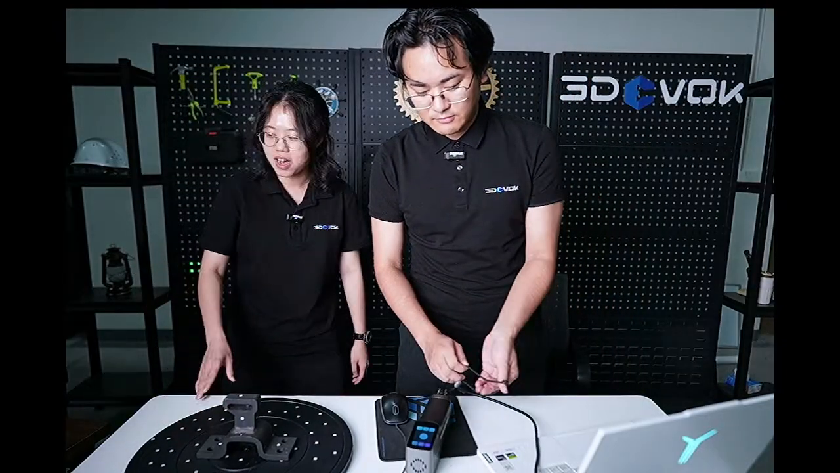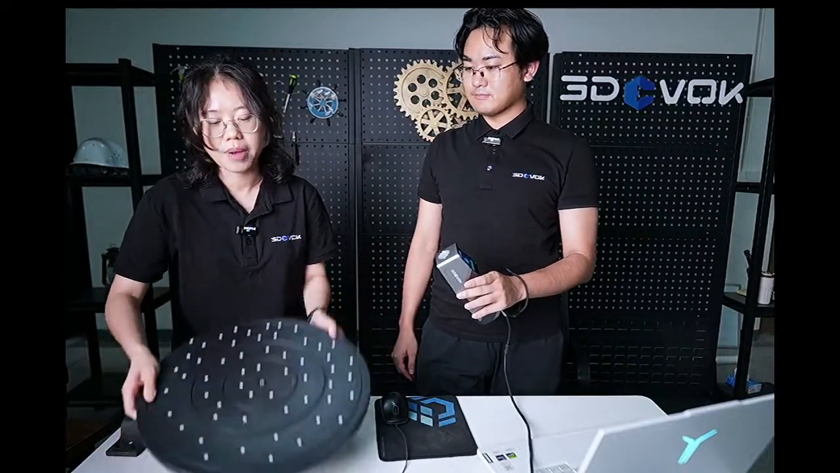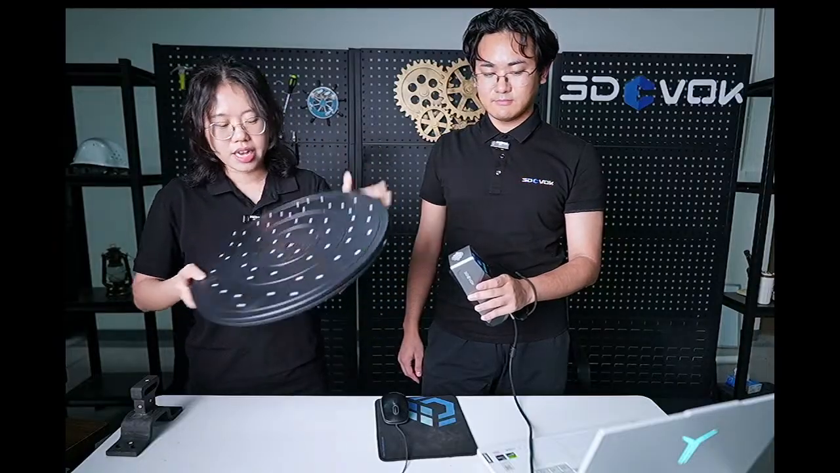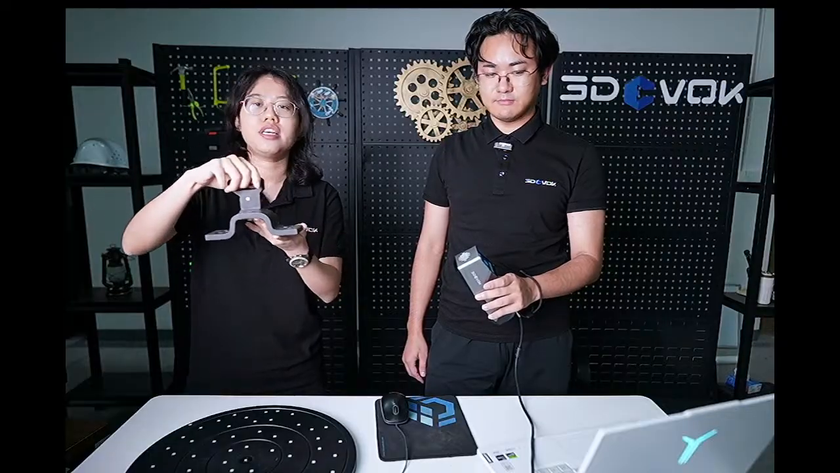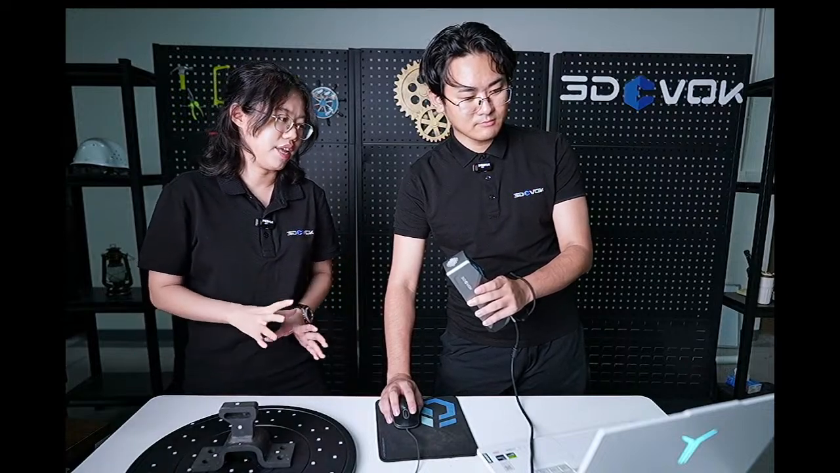First of all, we need to prepare a turntable that is full of markers because we need to finish the background plane. And then we need to put this industrial part on the turntable. Make sure all the things are stable during the scanning because we need to make sure all the positions of the markers are fixed during the scanning.